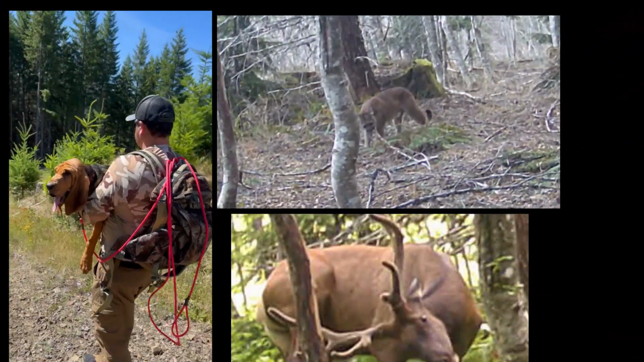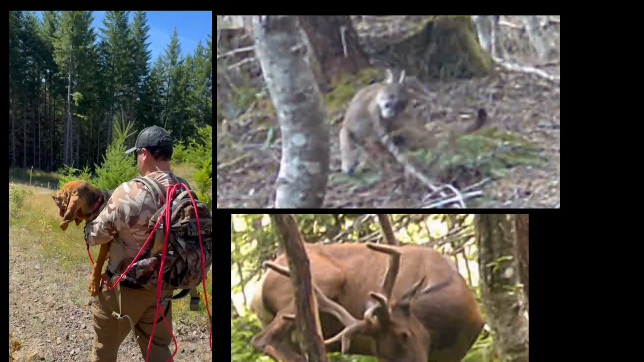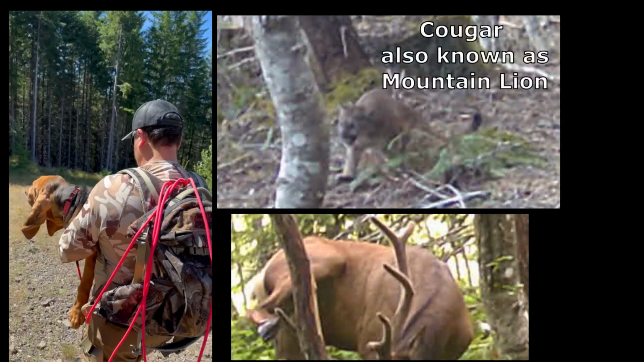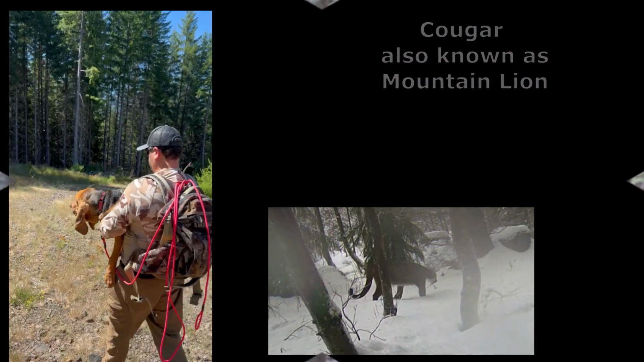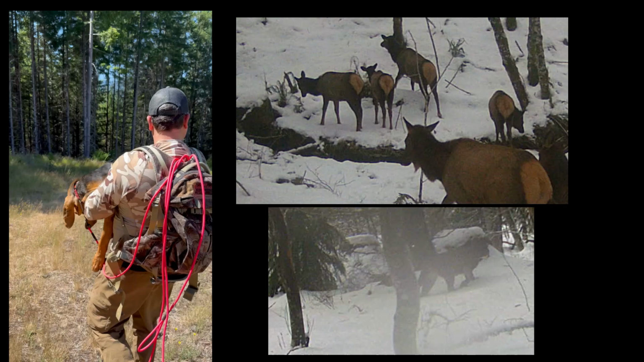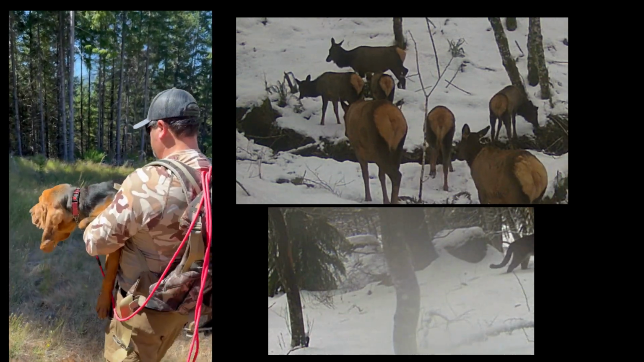So there's a pretty widely viewed video of a guy packing their full-grown bloodhound out, and I reached out to him. I thought it was amazing. He had her strapped up and sitting on his meat pack, and she was just looking left and right, very comfortable with it. Pretty awesome.